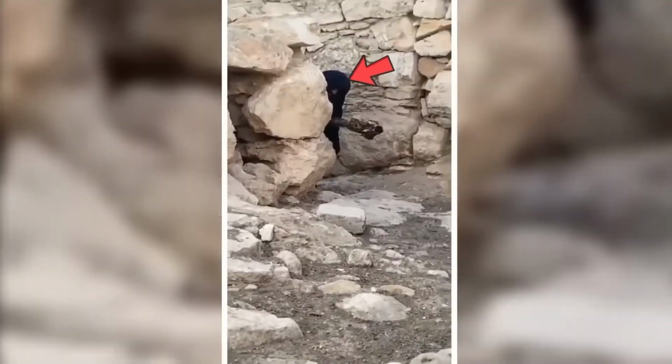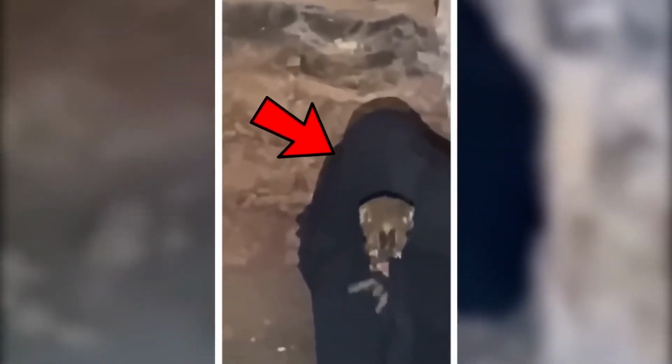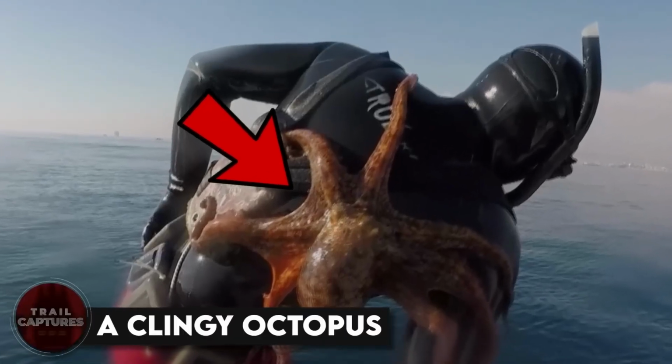Initially, she was sitting at the cave entrance, but when she saw the YouTuber, she went inside and started mumbling some spells. Suddenly, a stone hit Hassan's face, which was a signal for him to back off as the witch didn't want to be disturbed. A clingy octopus.